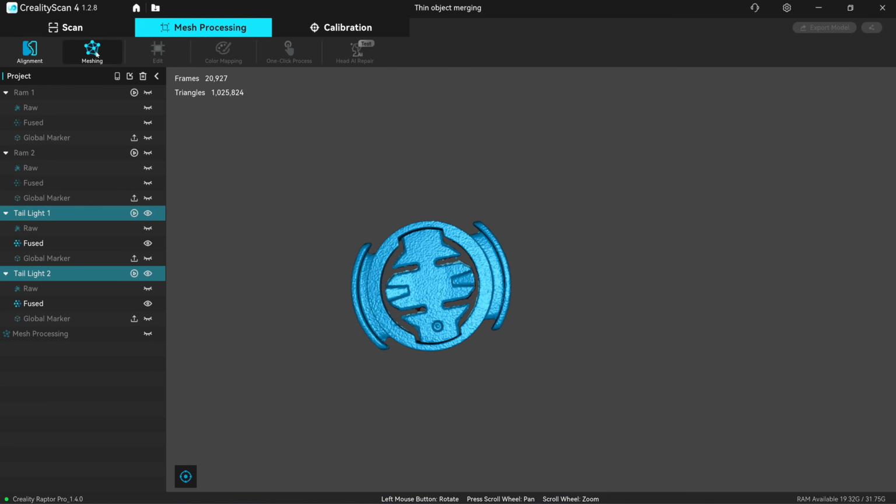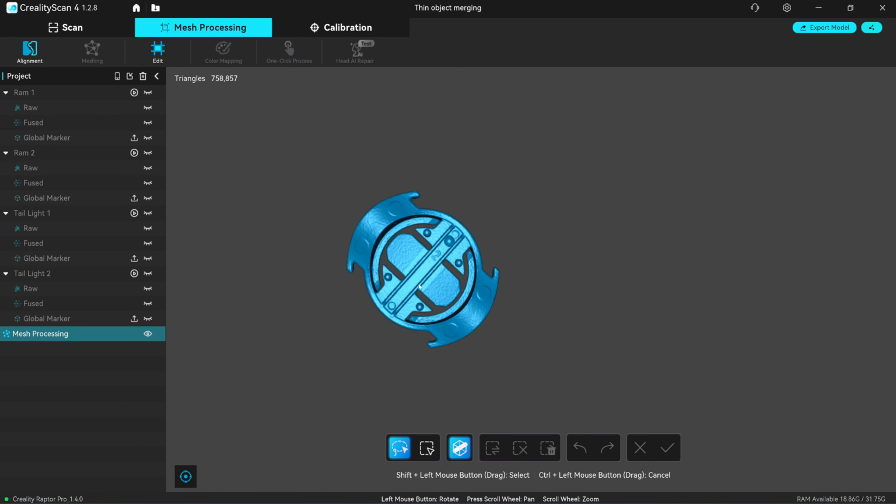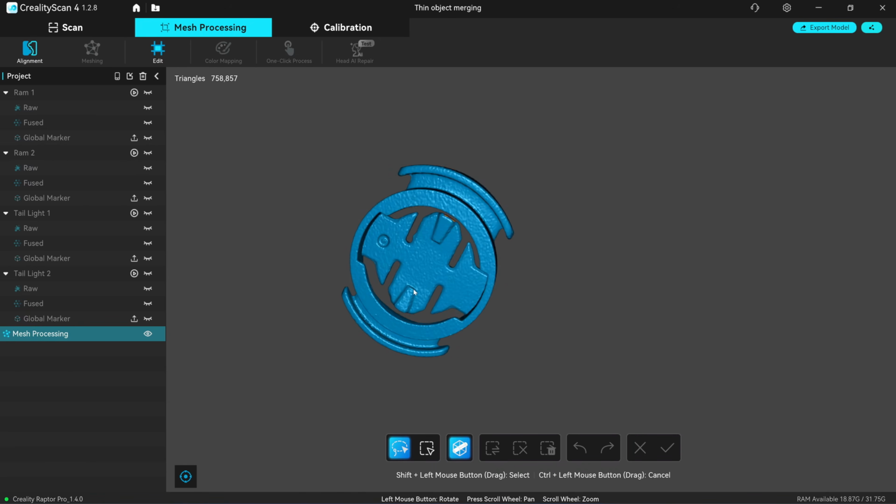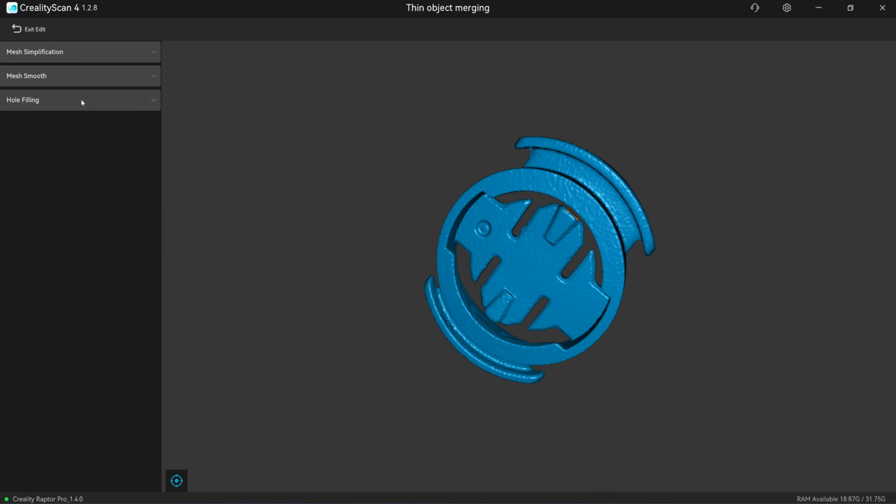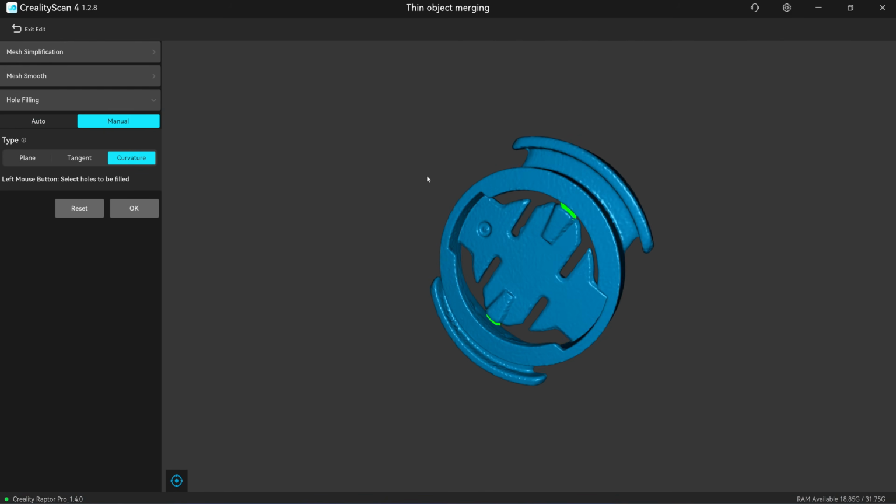Okay, I will mesh it. Meshing 1 million. Apply. Okay, now it's meshed, with a good alignment. And if you want to manually fill the holes here, you can go to edit and click on hole filling. Click on manual. Automatic hole filling is not working right now. You need to do it manually.